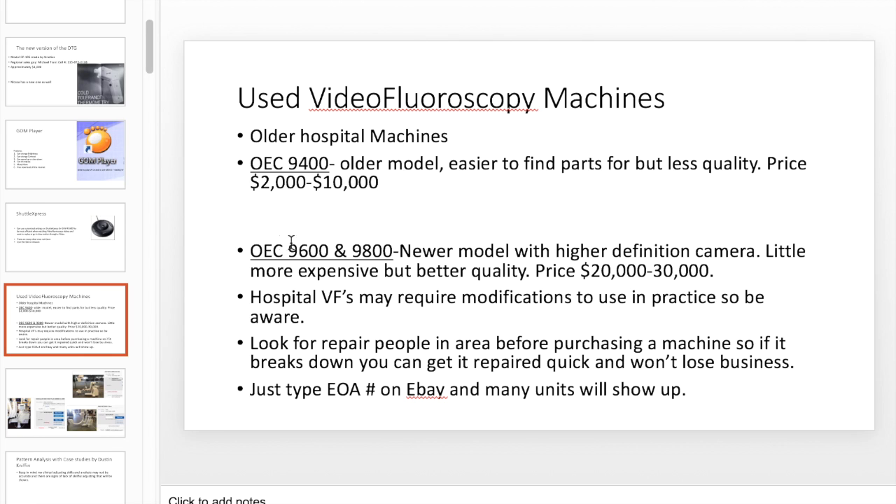Now these OECs, they're C-arms, so they're not like the Continental. Make sure you don't get those mixed up. I'll show you a couple pictures. But you just type in OEC 9400, OEC 9600, and 9800 into eBay or wherever, and they can come up. There's a lot of providers too. The downfall of this is that you're going to need to modify it in order to make it go up and down vertically. Just keep that in mind.